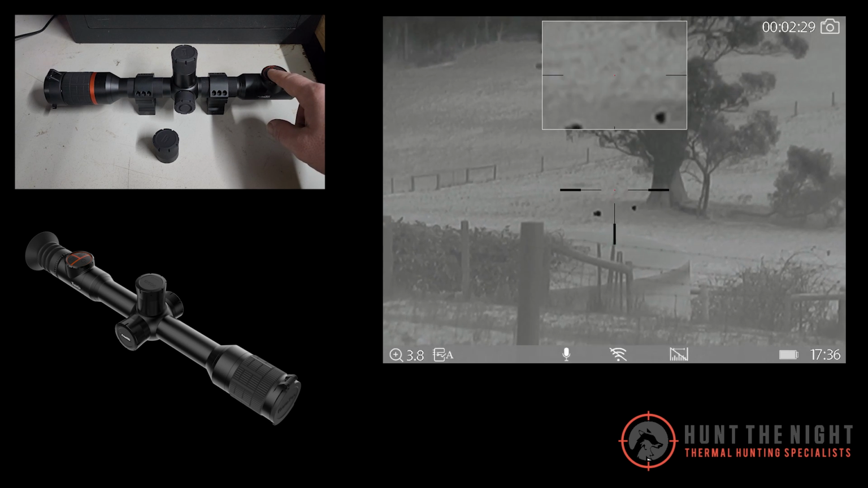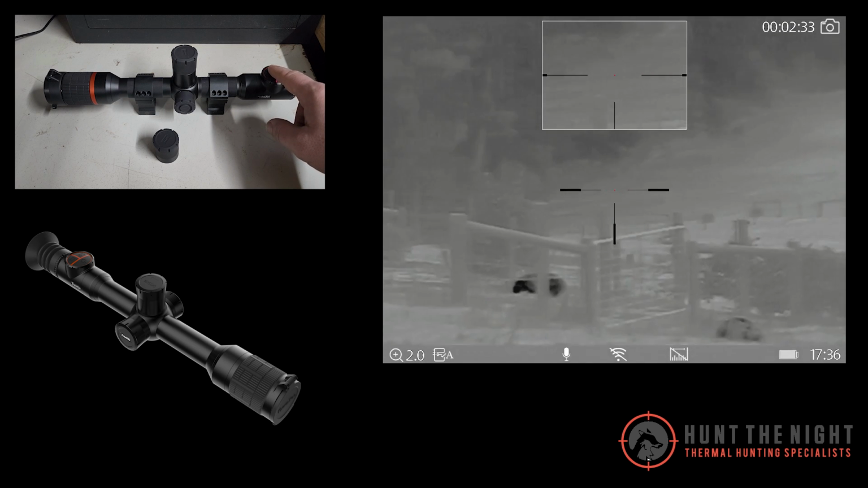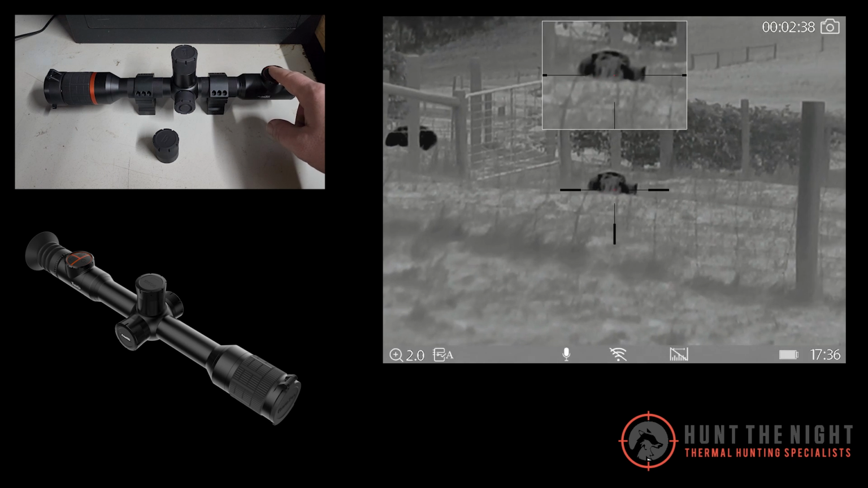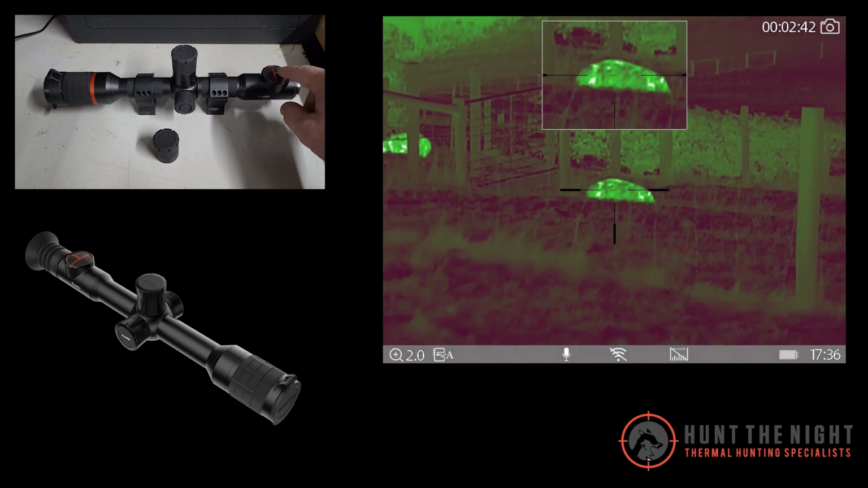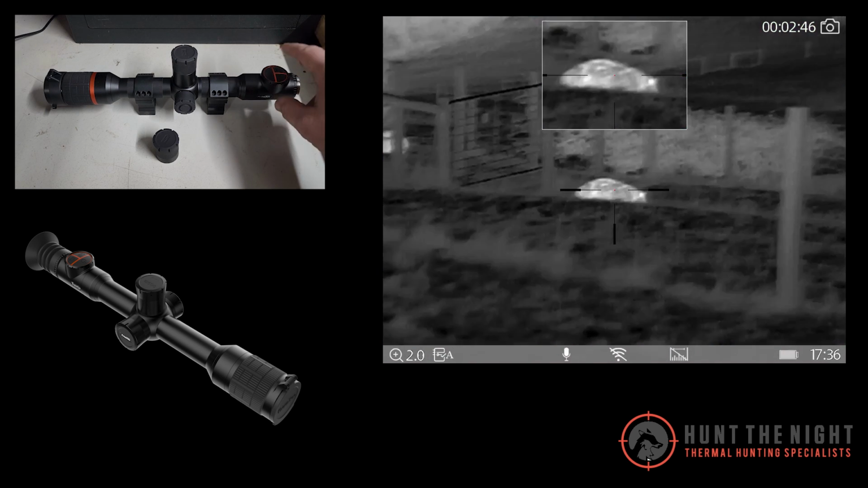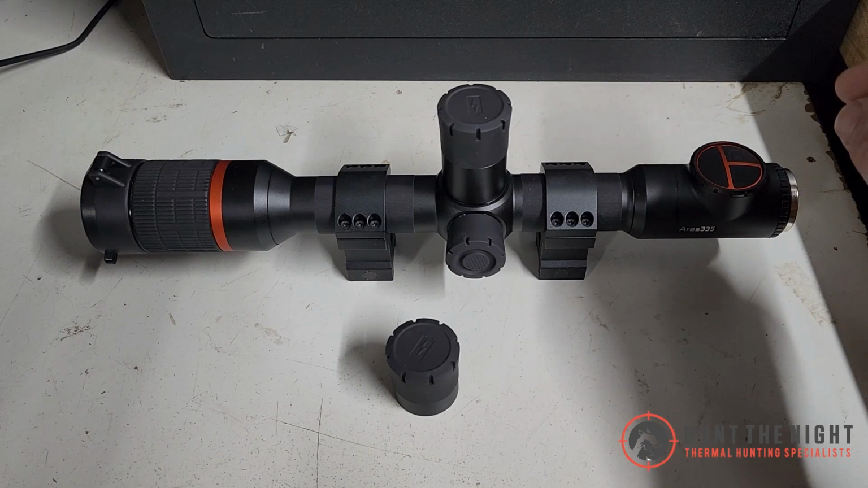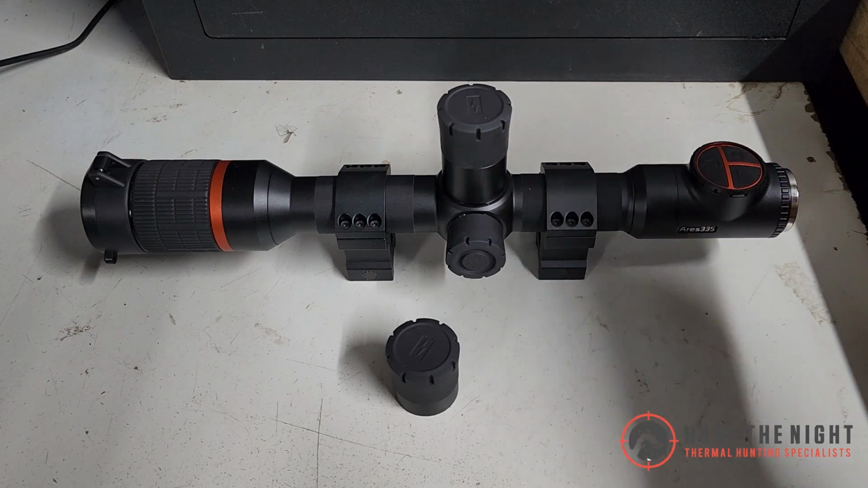I've actually got it on my 17 HMR at the moment, so I will be playing around with it a bit more. But I'm very, very happy with the overall image quality. The color palettes are fantastic as well. I love being able to change my color palettes here really easily. Very usable color palettes. This is seriously for their first civilian scope that they put on the market. This is an absolute cracker.